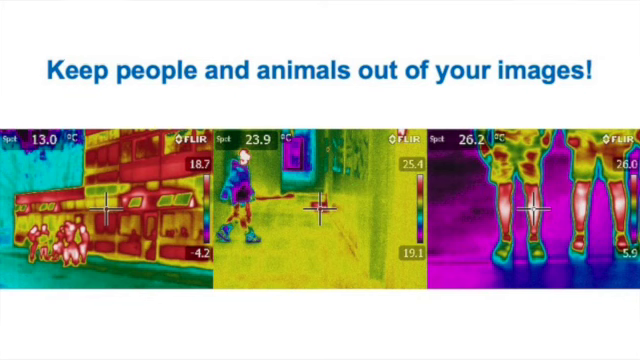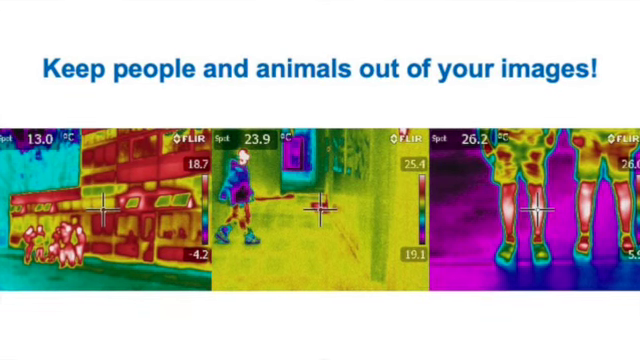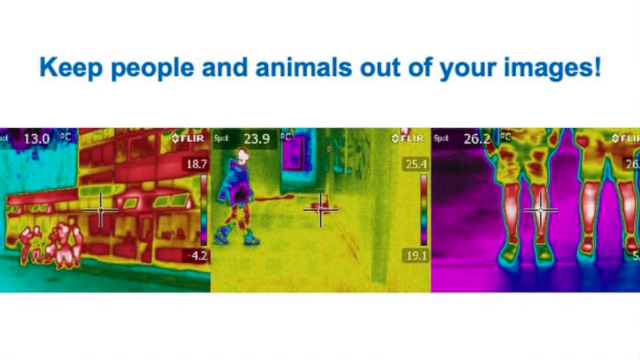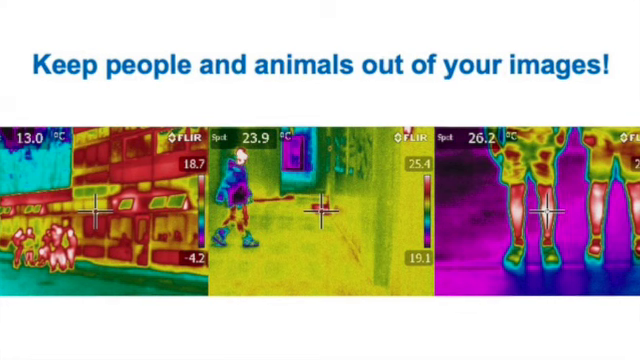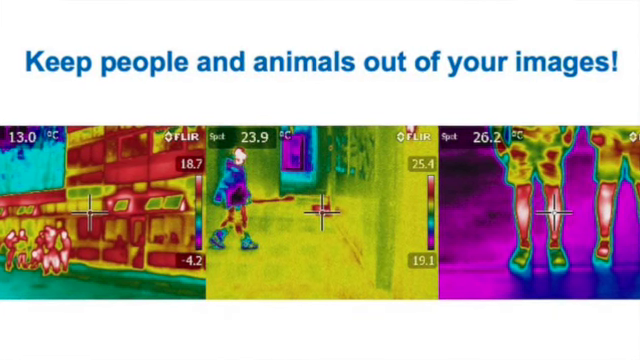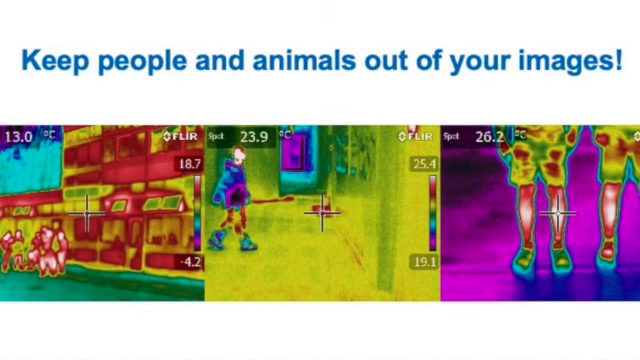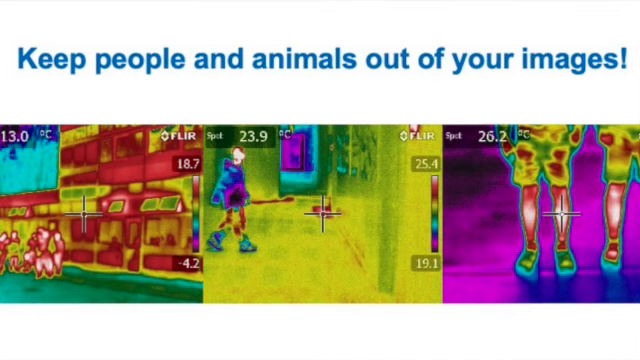Next, keep people and animals out of your image, and that includes your own reflection. Human beings and other warm-blooded creatures, as you can see, will show up strongly in thermal images in the winter because they're a lot warmer than a house or a building. This isn't helpful when we're trying to track down a window or a door that's leaking heat.